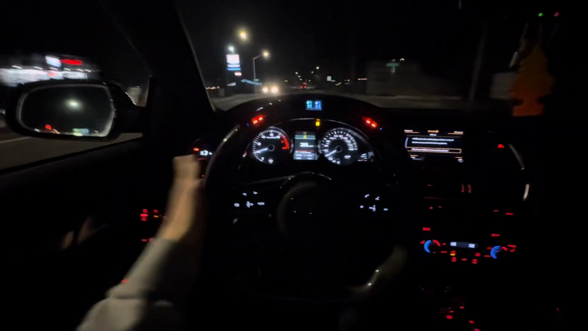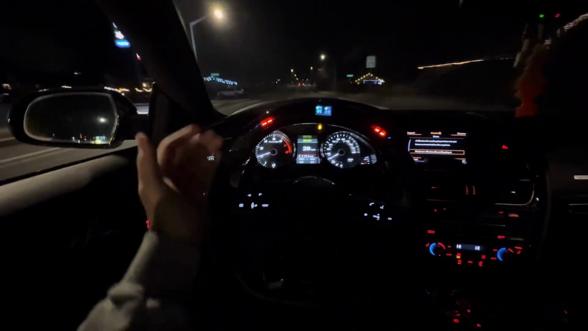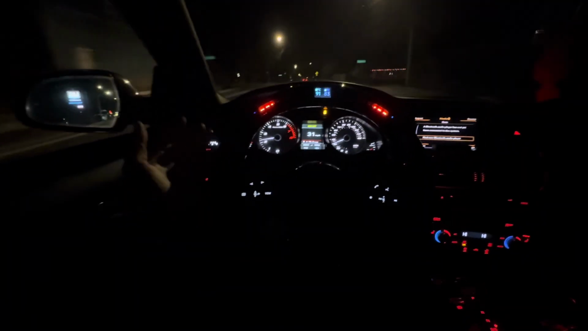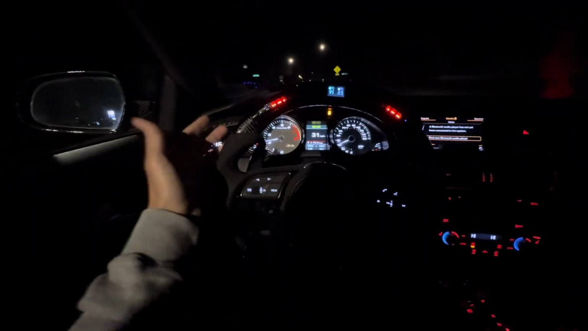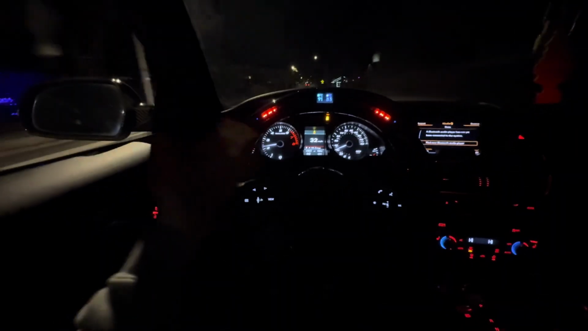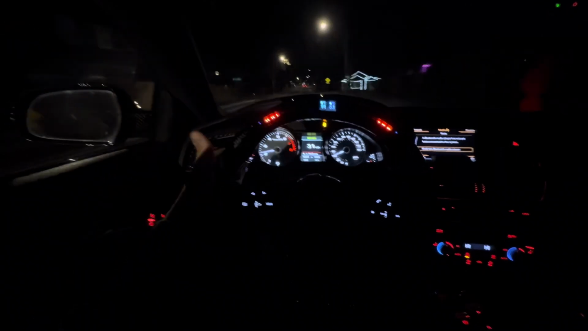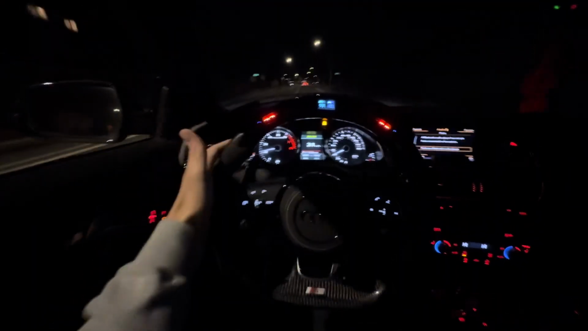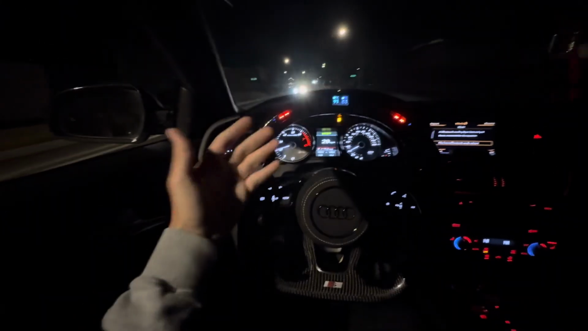But also, I am just trying to think of what I could wrap a new car. I have been trying to look for something else to build. I've asked on social media what kind of car you guys want to see me build. I personally want to build an F82 M4. I think that is the next thing I should get. It's a different platform, so new people can come and watch, and I think an M4 just looks really good. I just haven't found a good spec, honestly.